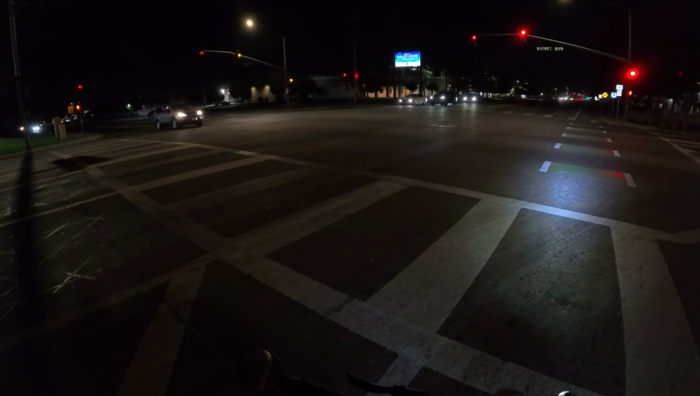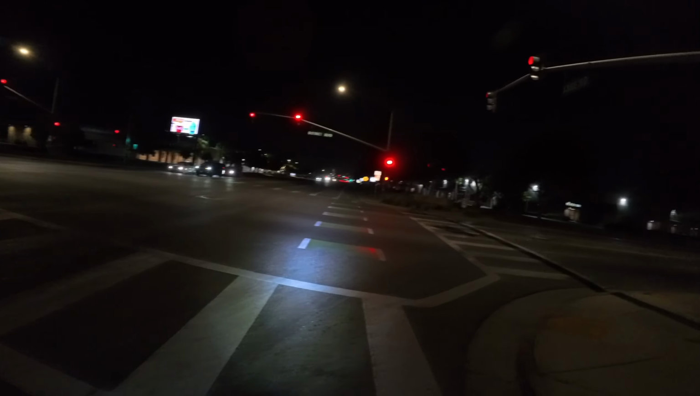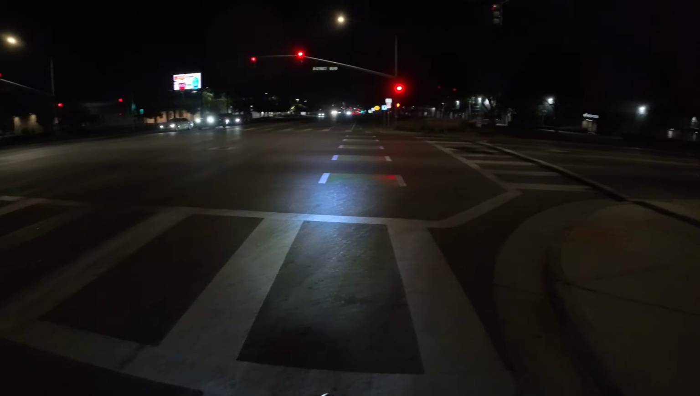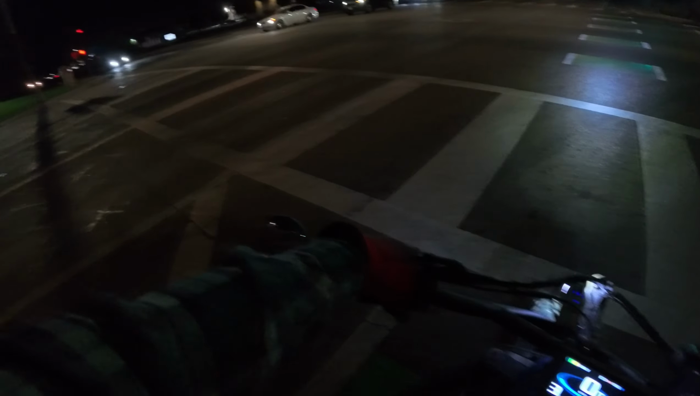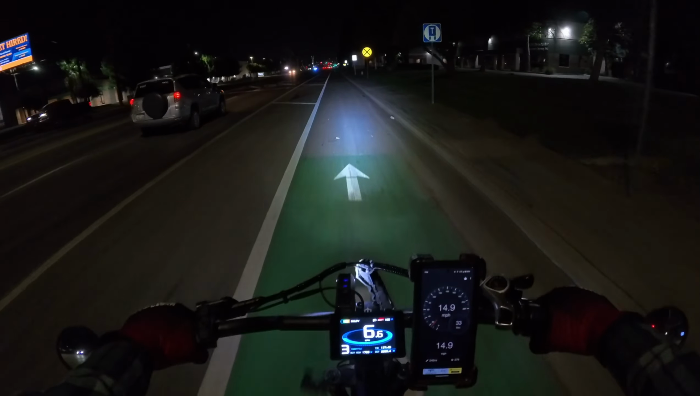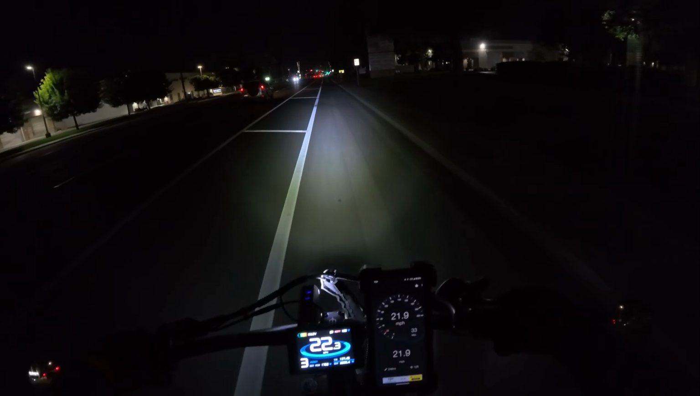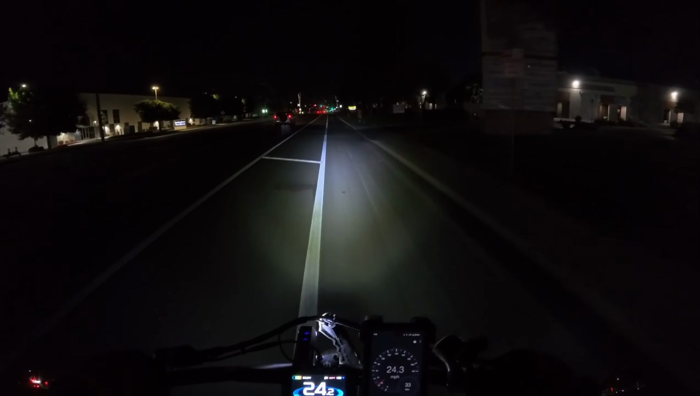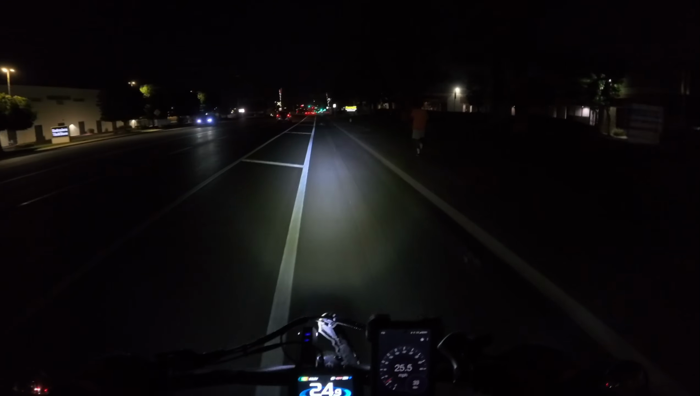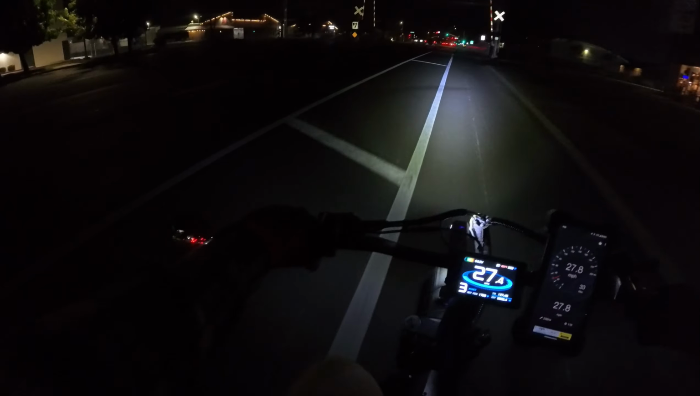Turn signals are not really a bad thing to be missing, unless you're riding at night. At night, you're trying to ride and you don't have turn signals.